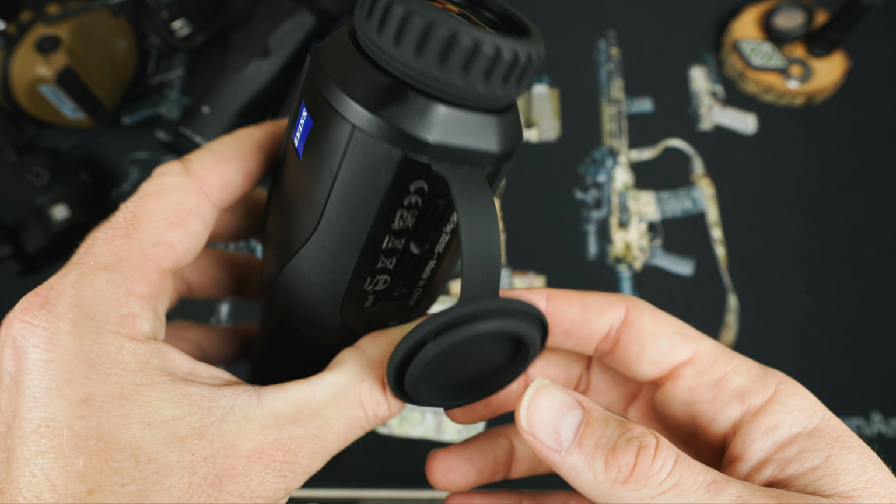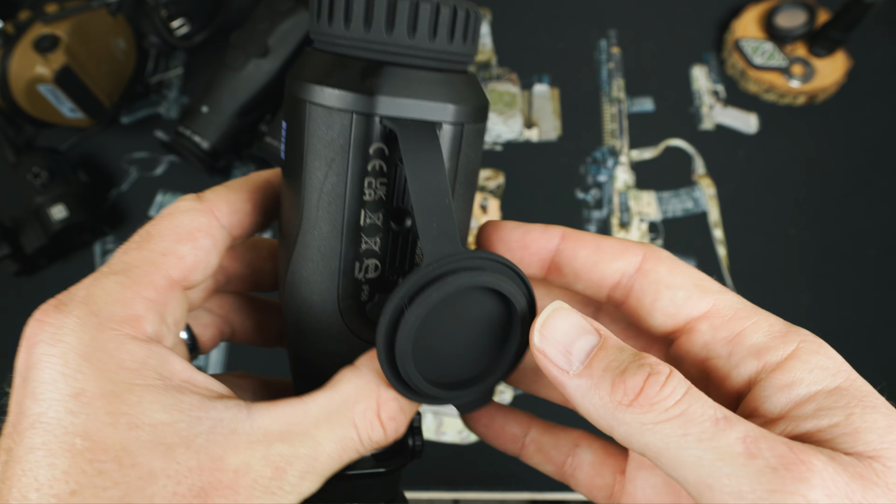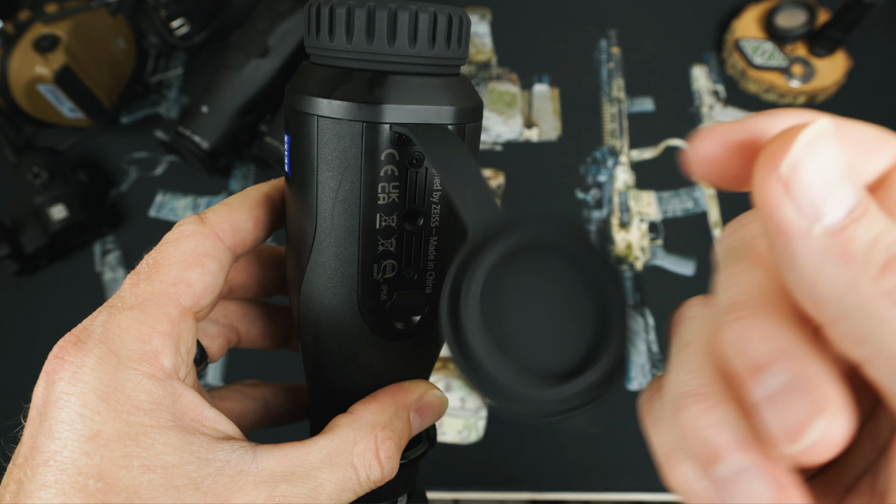The lens cover itself doesn't include a magnet or any neat storage, so the cover just kind of dangles there. It's not a huge deal. I mean, you won't lose it, but it would have been pretty neat if they had some sort of magnetic integration where the cover connects into the side of the housing.